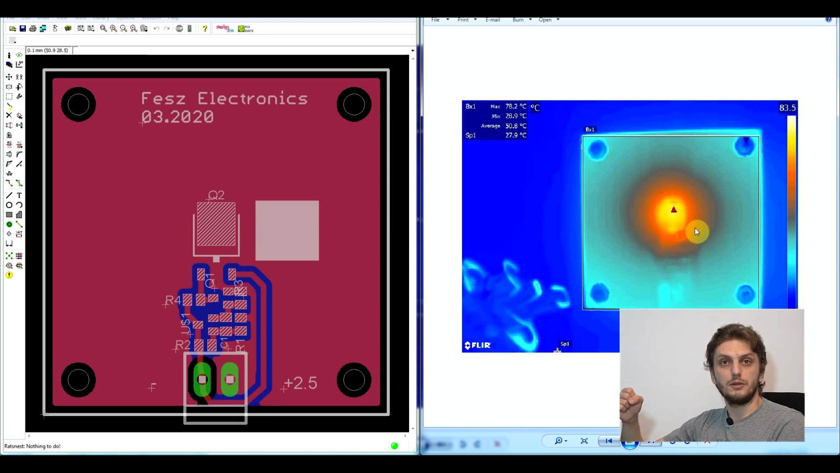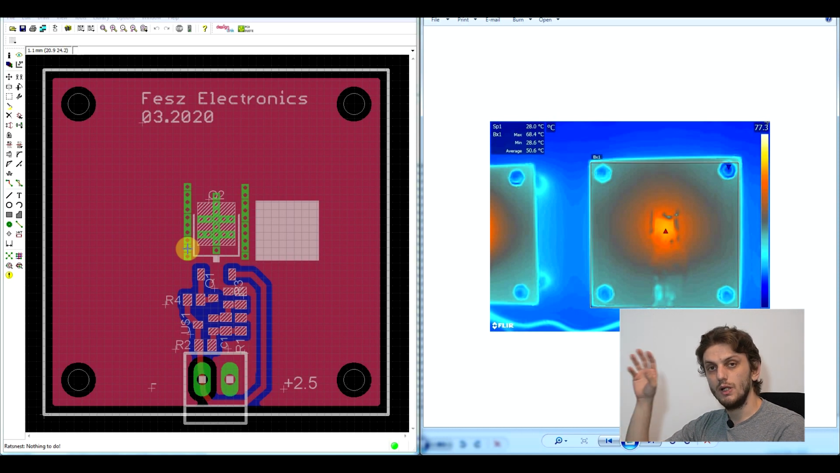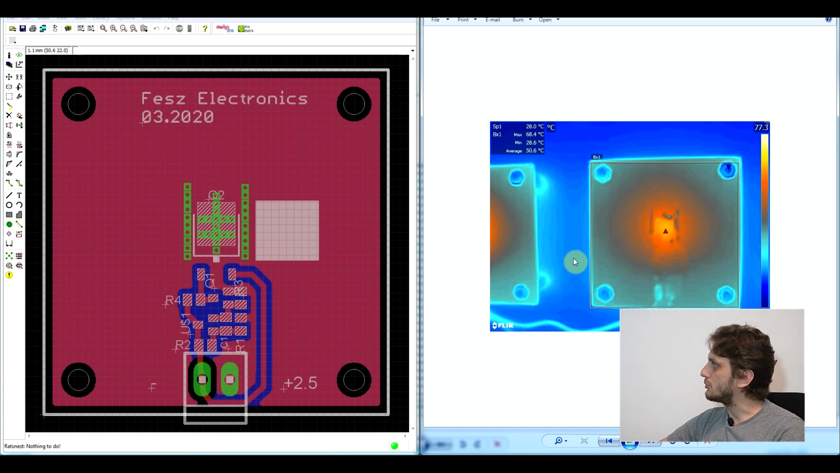So what can you do better? Well, there's one more trick that you can apply, and that is thermal vias. A via you normally use to take a signal from one layer to the other. But since the vias are made from copper, so they're conductive, you can also use them to transfer heat from one layer to the other. And that's exactly what I did with this board.